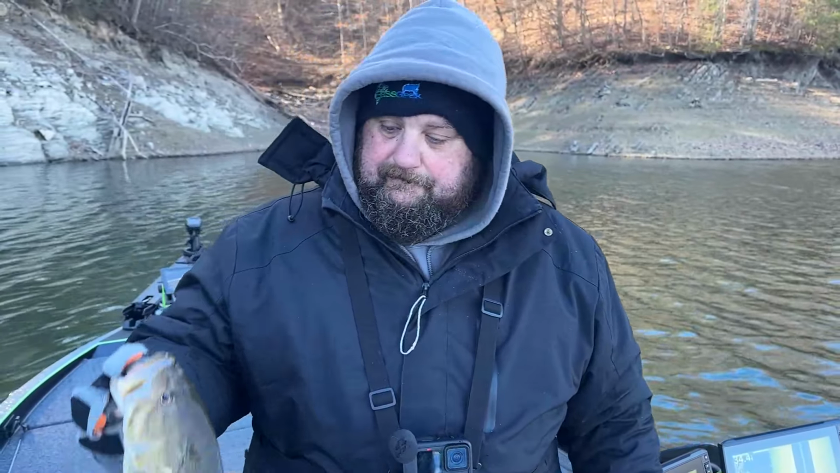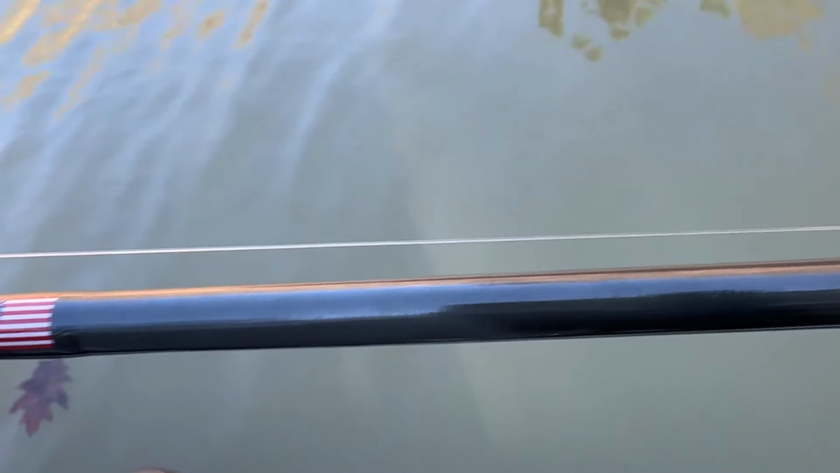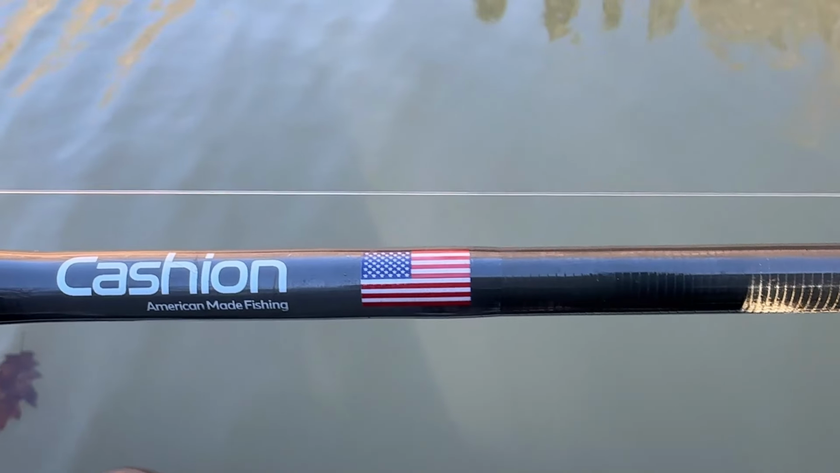I was keeping that A-rig very close to the bottom. Didn't even see him come up off of it. Just felt him hit. But there we go. So I've got a couple of different Alabama rig rods that I like to use, but this really became my favorite. I've had it a little over 2 years now.